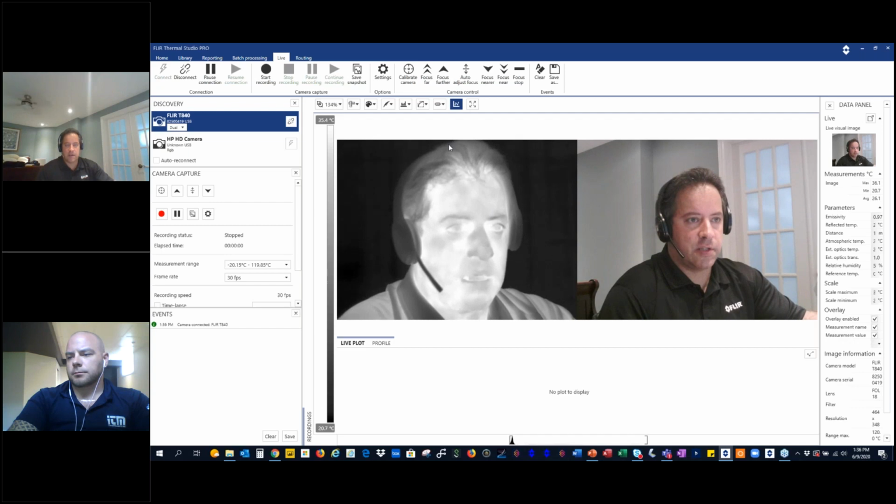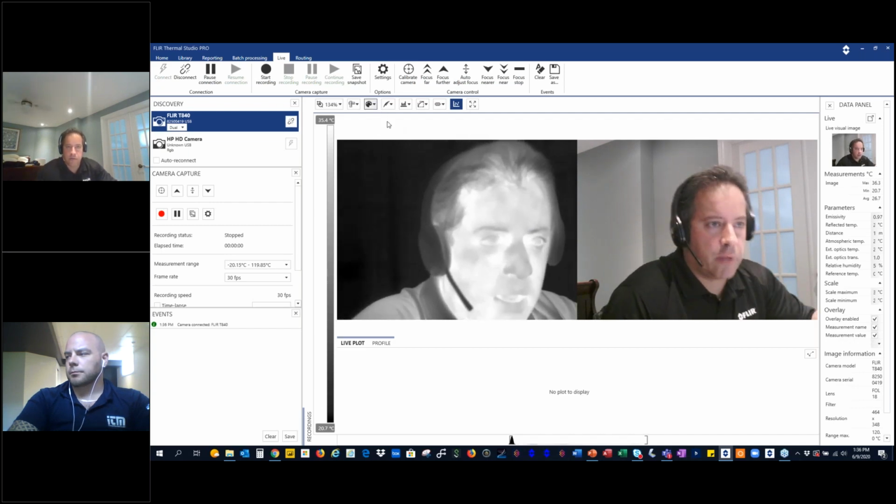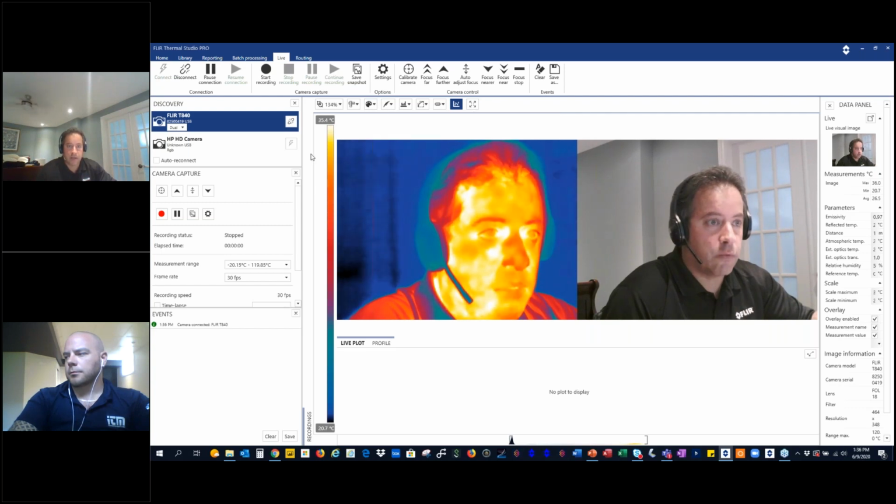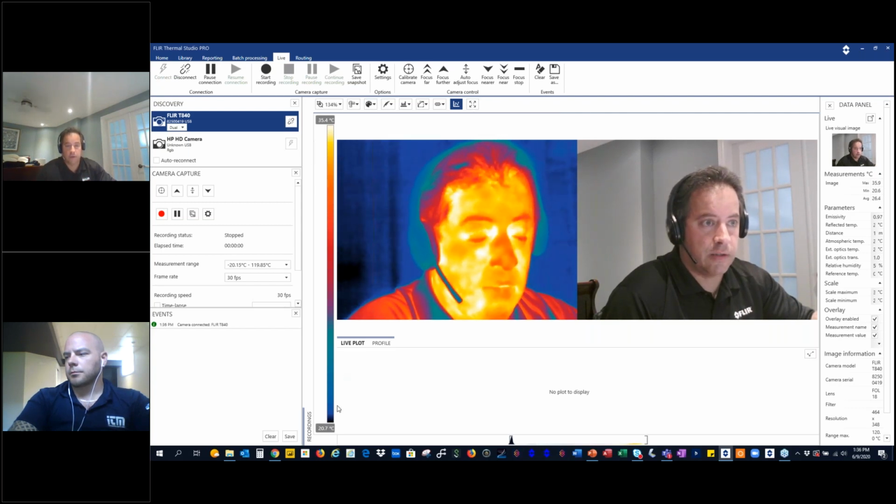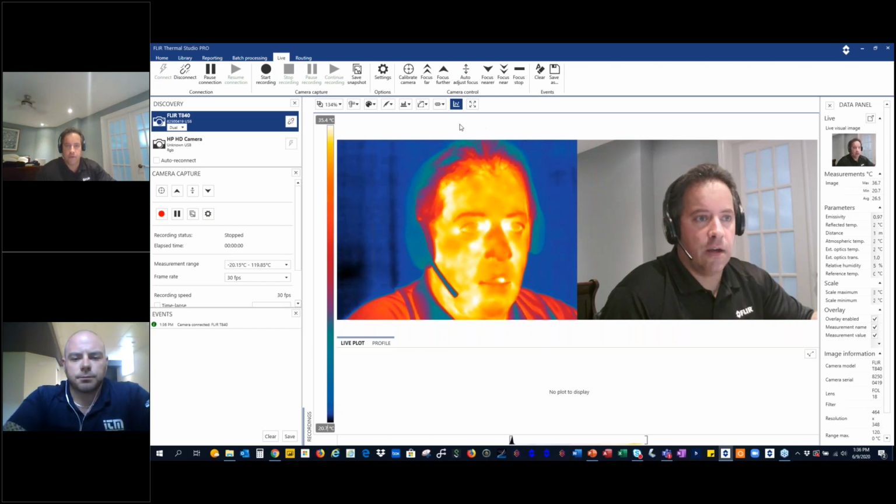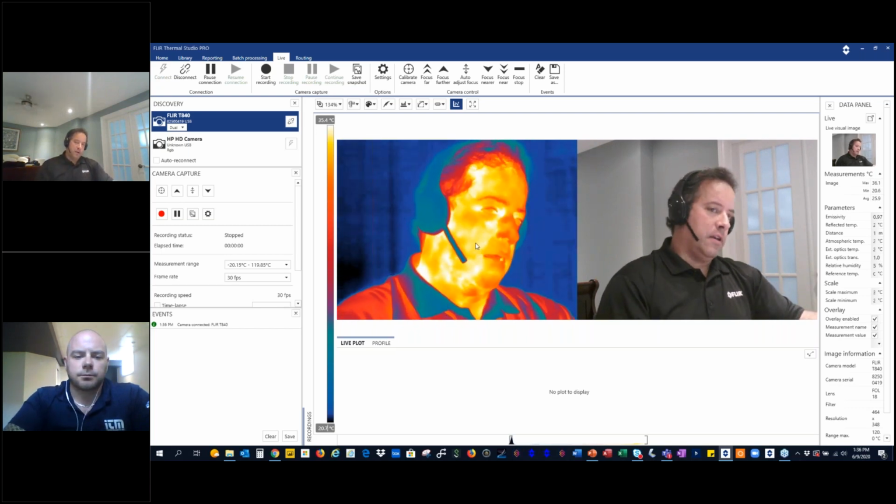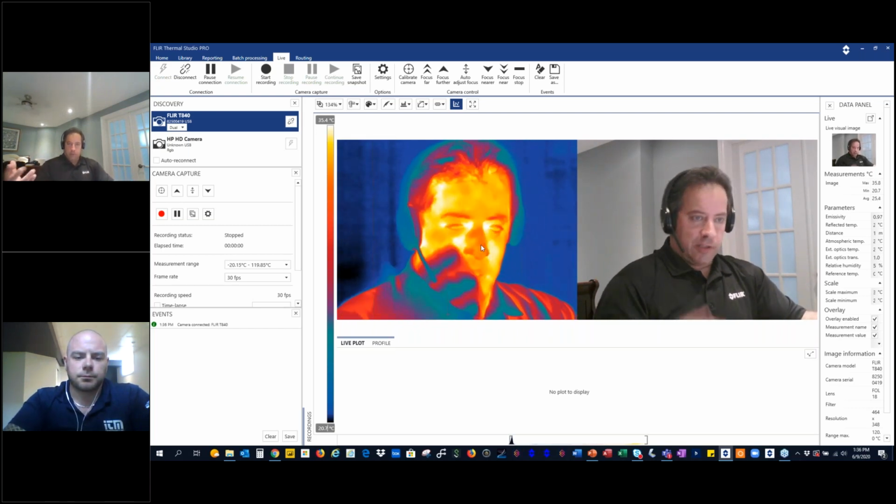So you're seeing that this is the black and white palette, but I can choose any color palette I want. And the range is what we say here. This is already set to 20 to 35. You can actually set it to be auto if you want as well. You don't have to. It's more about how the color looks to the people using the camera.